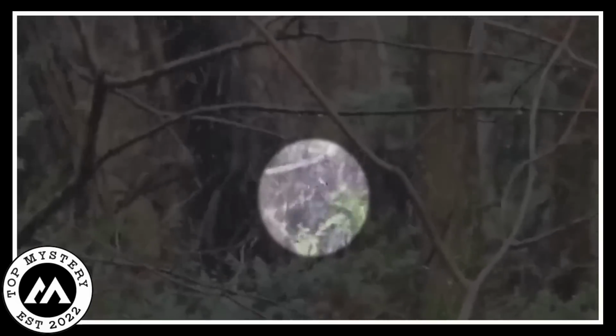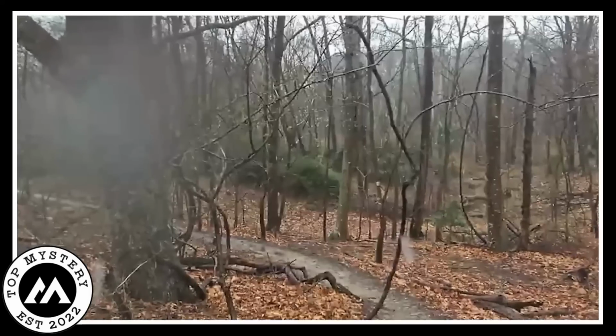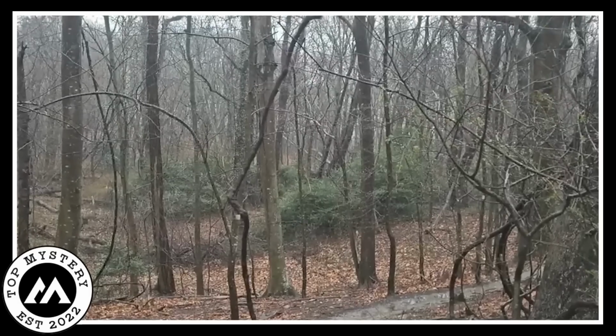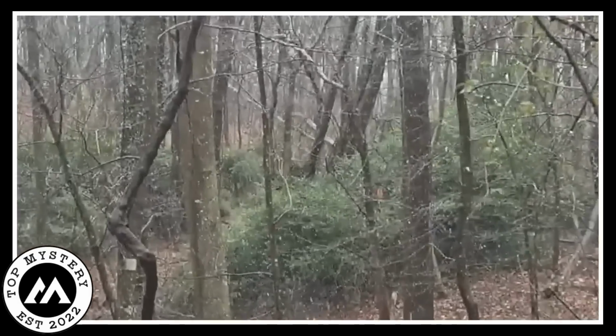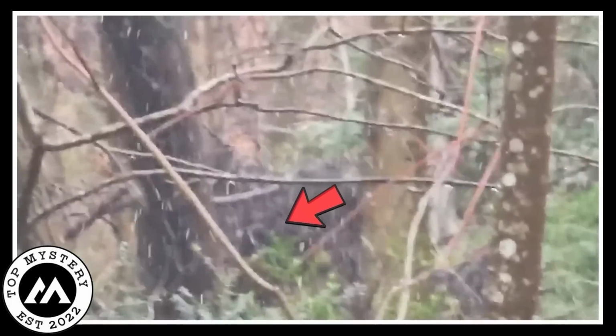Adding to the intrigue, the video's uploader mentions having inspected the area afterward, discovering deliberately fallen trees obstructing the trailhead. The circumstances, particularly the adverse weather conditions, raise doubts about the likelihood of someone intentionally blocking the trail in such inclement weather. Scary unseen forces.